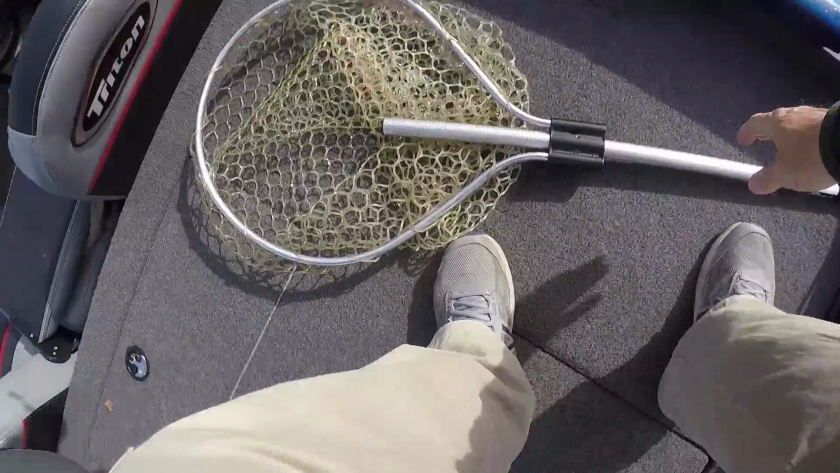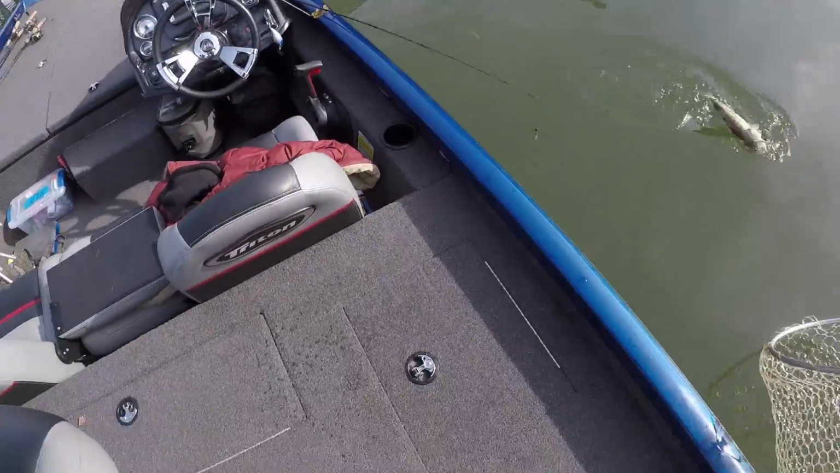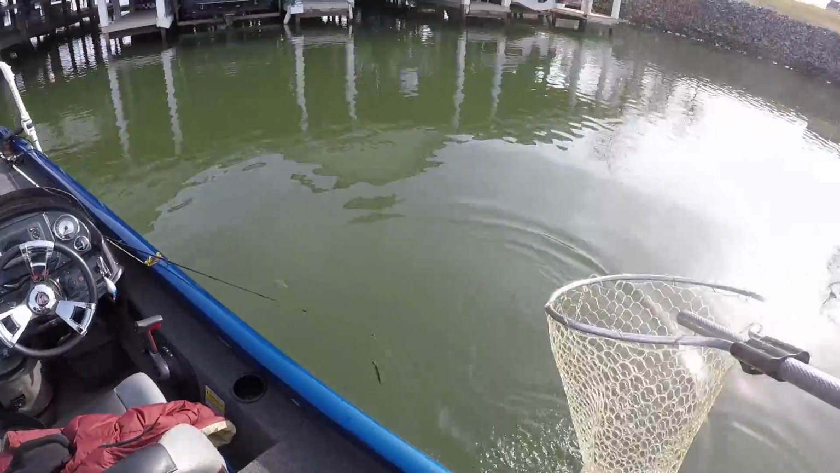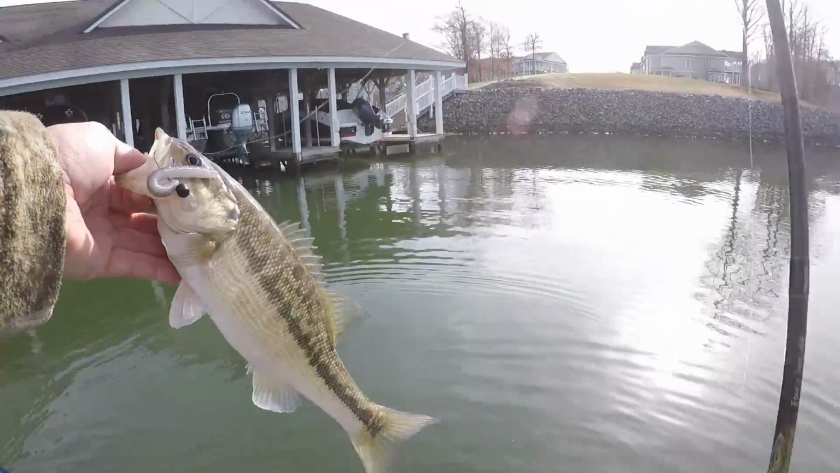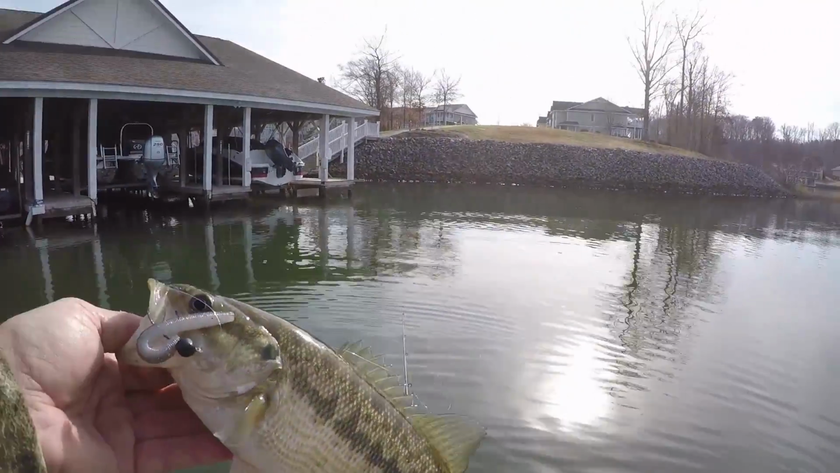But this is my Dobyns rod. This is my rod I use for Ned rigging. Summertime I use it for slider heads, small jigs. It's a medium light, guys. I use it for stuff like that. I throw small swim baits on it, like 1/16.